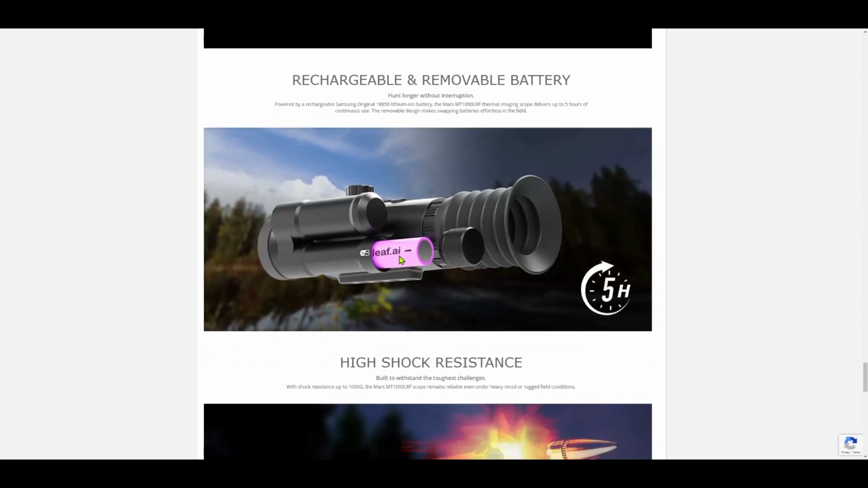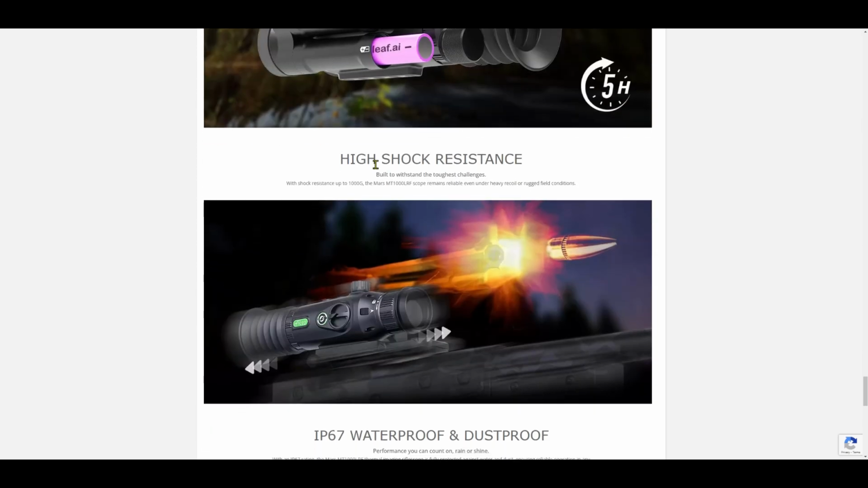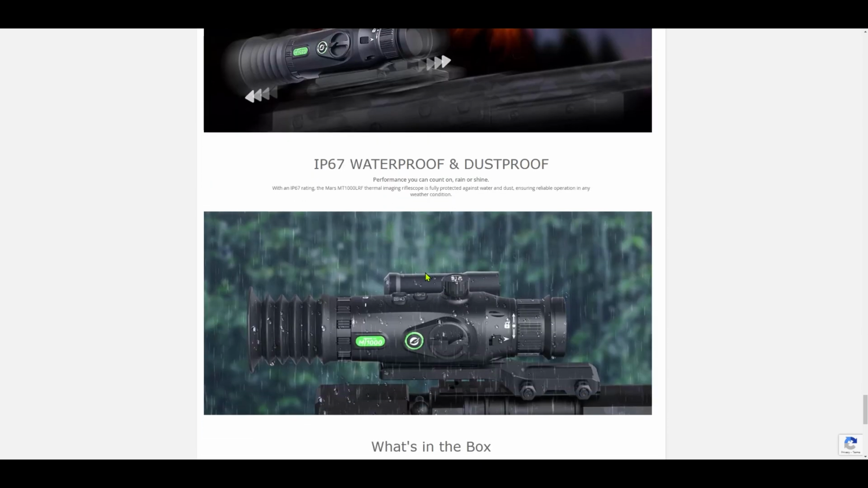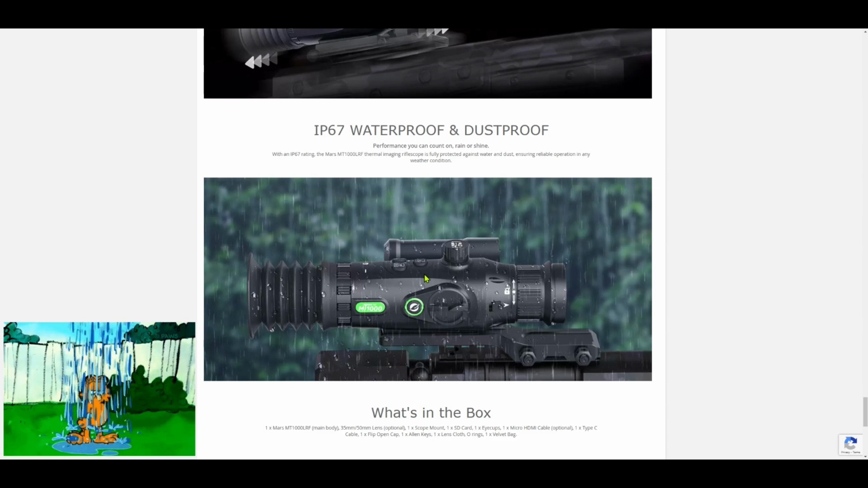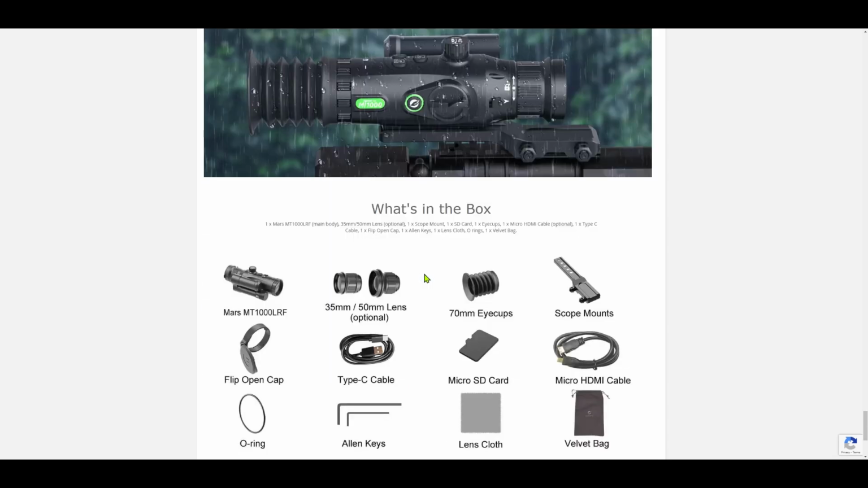This does take an 18650 lithium battery, which is very common, and battery life is great, 5 hours. High shock resistance. I showed on air guns and 22 LRs on this channel, but this can handle big bores. You got IP67 water and dust proof. So if you're out there hunting in bad conditions, don't be afraid, because this optic can sit out there and withstand it with you.